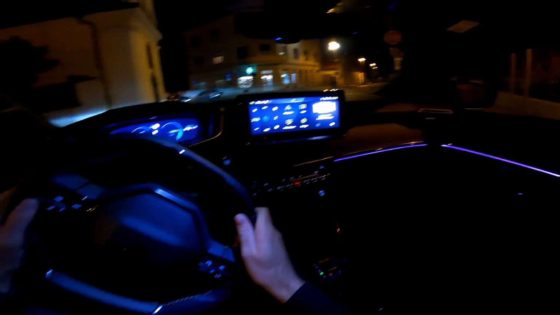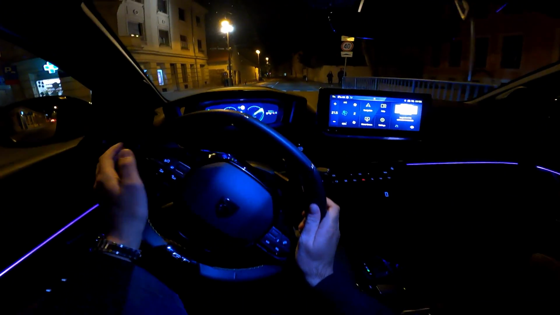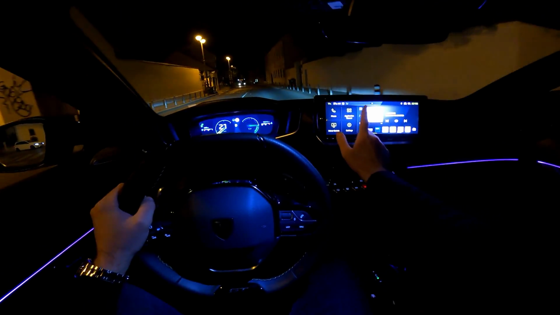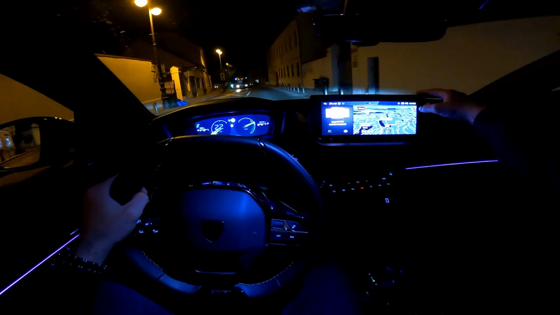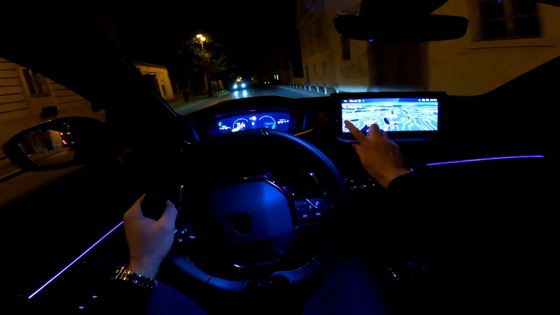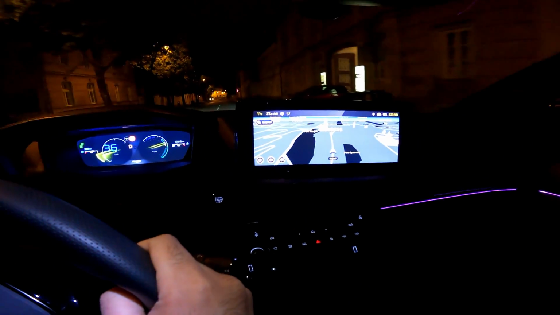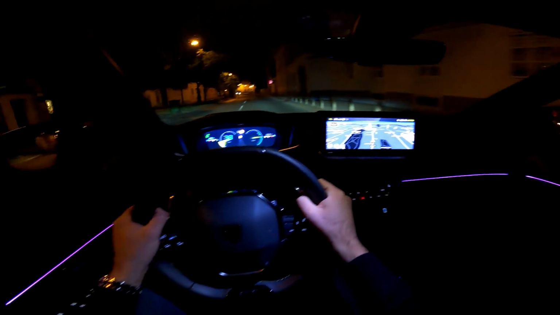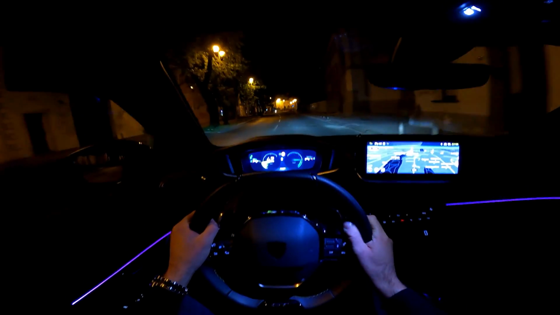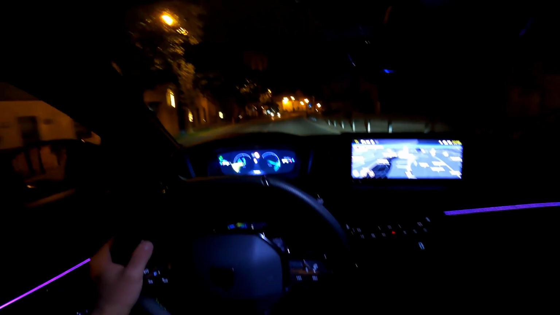So yeah. And also this car has got a very nice navigation. Actually, let me go here and show you. So you will see now the 3D view of the buildings, which is amazing. And here you can see the cathedral in person.